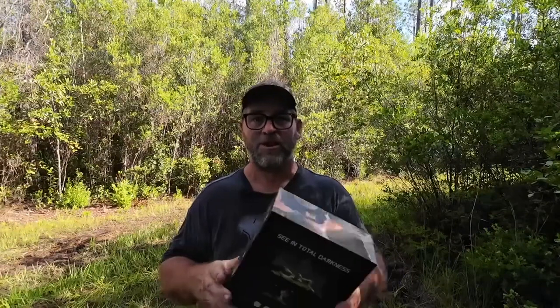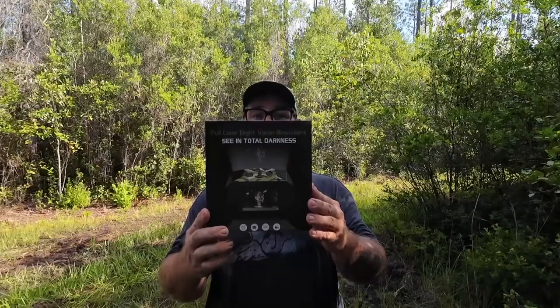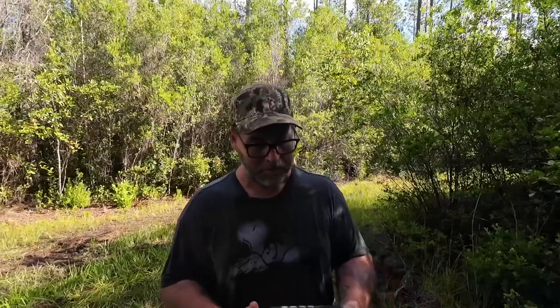All right, this is an autofocus night vision binocular. It does record, it does capture photographs. I've had the opportunity to use this thing for the better part of a week. We've had a few issues that have sort of hampered me getting this out to you guys sooner, but that was on my behalf. You can get this unit in a camo version or a black version. This particular one is black, and I just want to share some of the details with you.